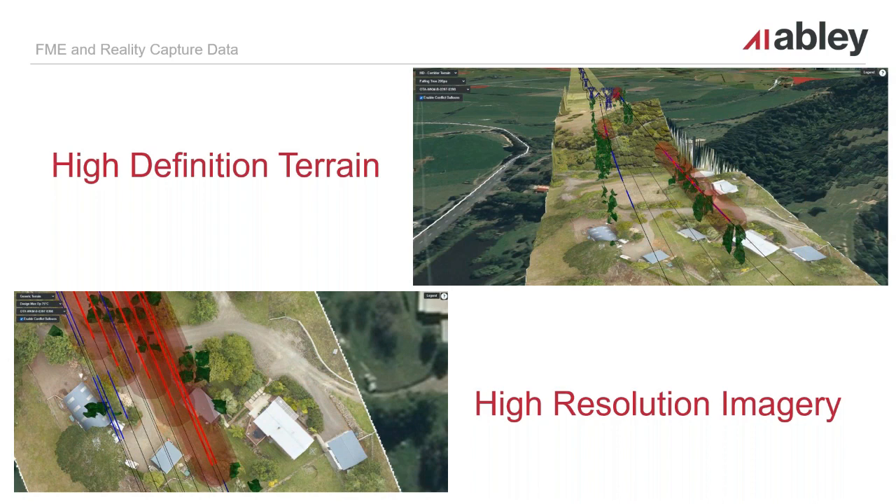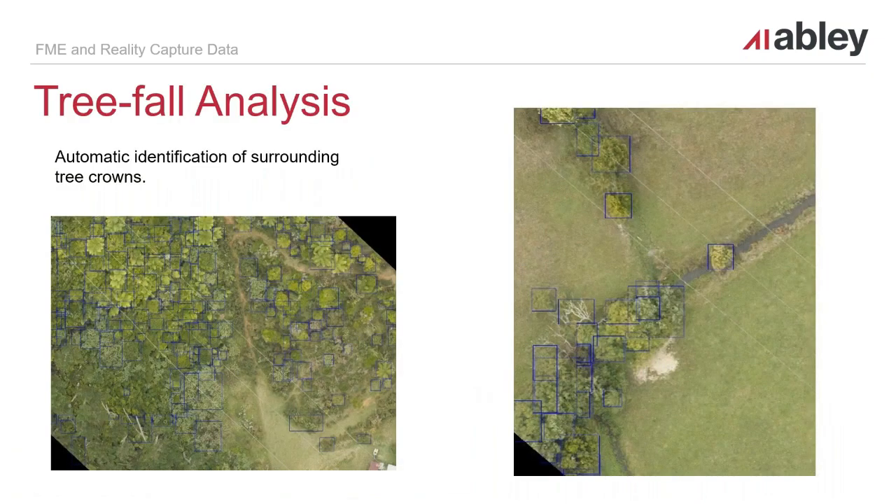So using a combination of FME, some of the Autodesk tools, and LiDAR, we've been able to produce these high definition terrain models and highlight areas where these conflicts may occur. Of course, power lines aren't the only thing that moves. Trees can move, and sometimes trees fall over.